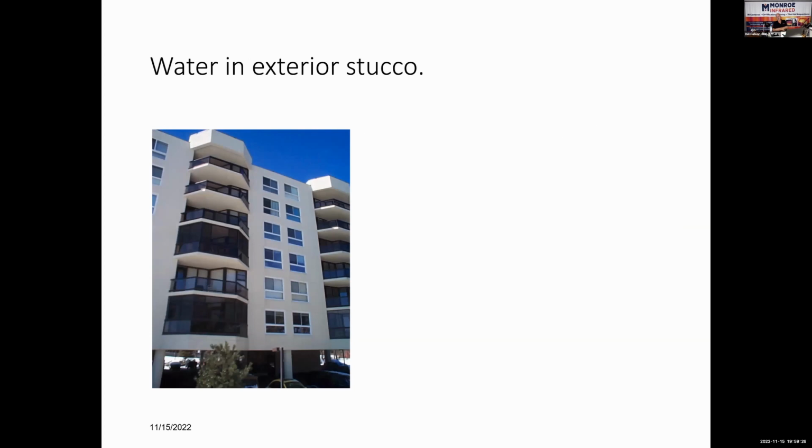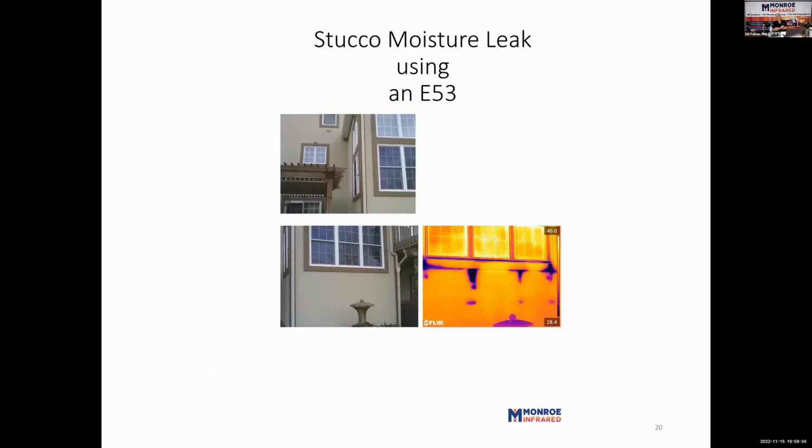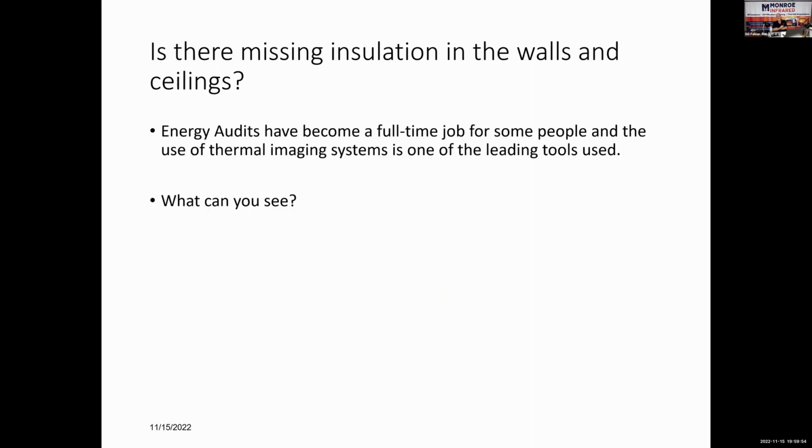Here's a big 7-story condo complex, and with the infrared, we can find the water intrusion into the stucco. Here's some eaves. Same thing, no kick-out flashing on that gutter on the top two, left and right, and then water intrusion at the window on the bottom, left and right. But again, I can't stress it: an infrared camera doesn't say it's wet. You've got to use a moisture meter.